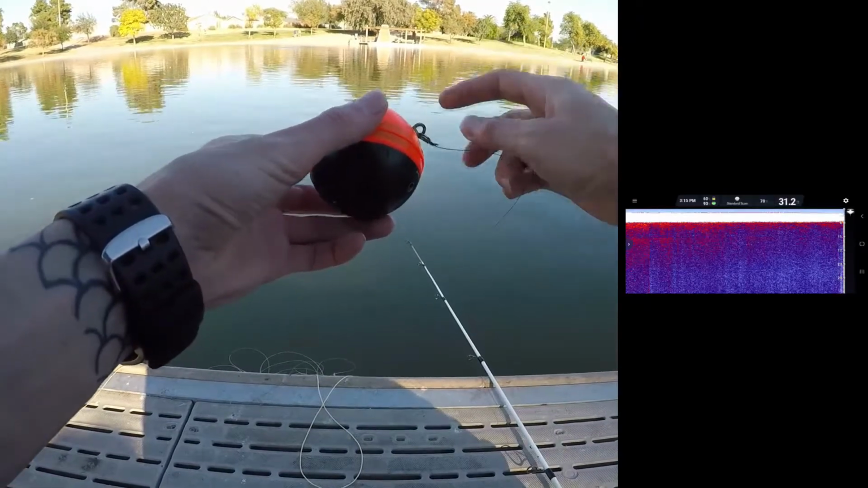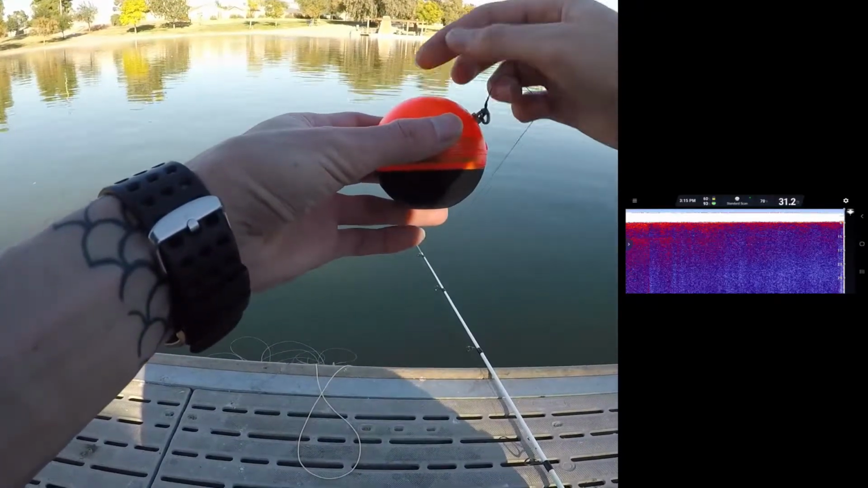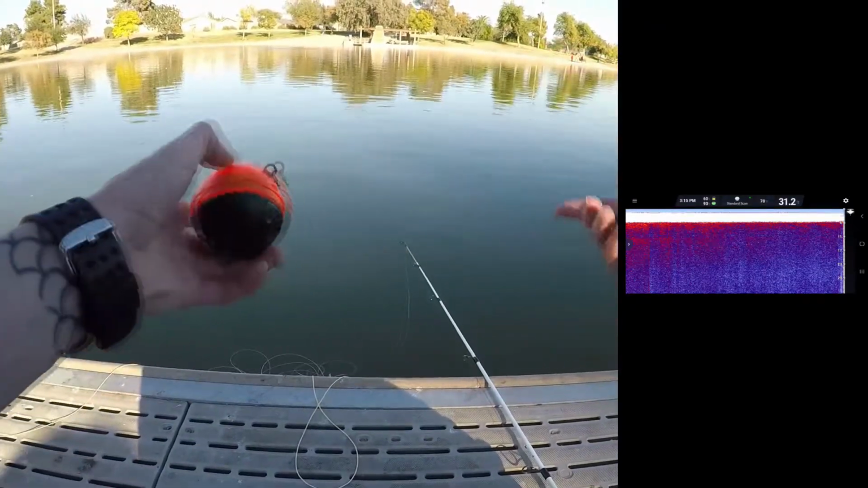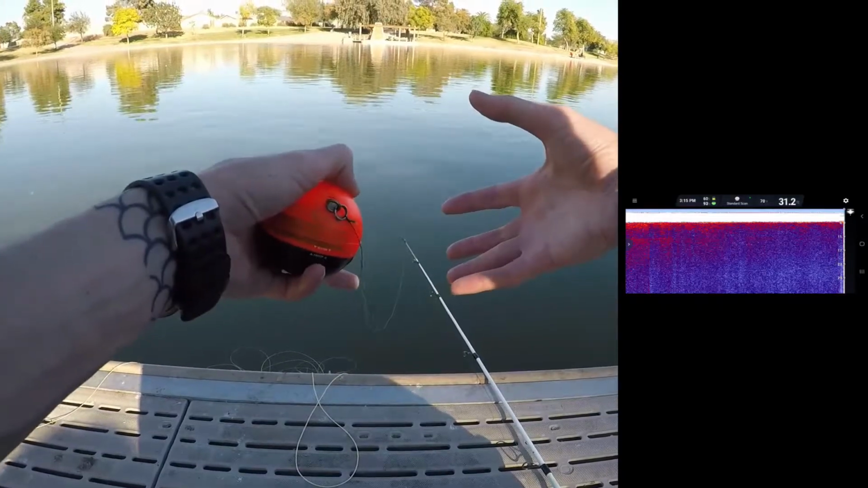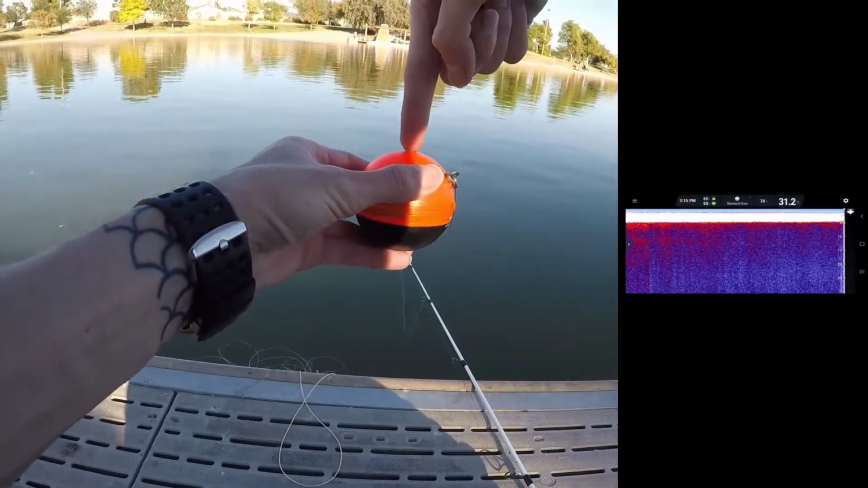So again, we have 3 different attachment points here, and I am on the 45-degree one here. So if you put it straight from the top, this is going to be for your kayak or your ice fishing attachment. So Deeper sells a kayak unit where you mount it to the side of your kayak, and then it has a screw in from the top.